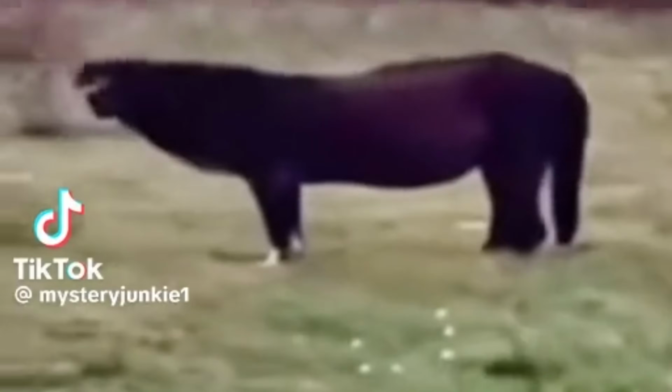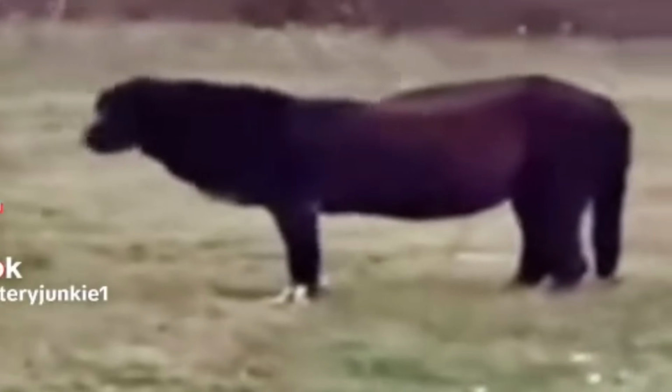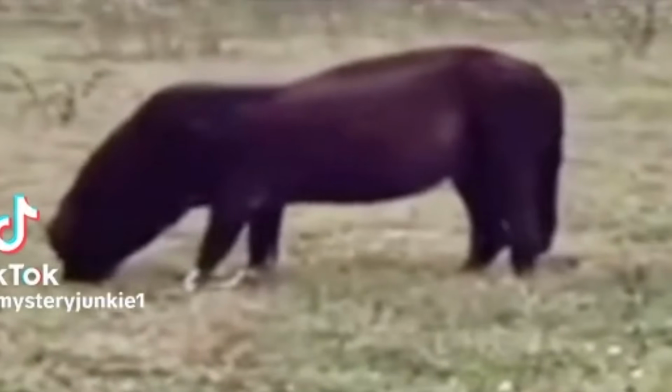Something about the creature just looks super off-putting. So the real question is, is this a shape-shifting skinwalker, or is it actually a half-dog, half-horse hybrid? Either way, it doesn't look right. And is it even possible to create a dog-horse hybrid?